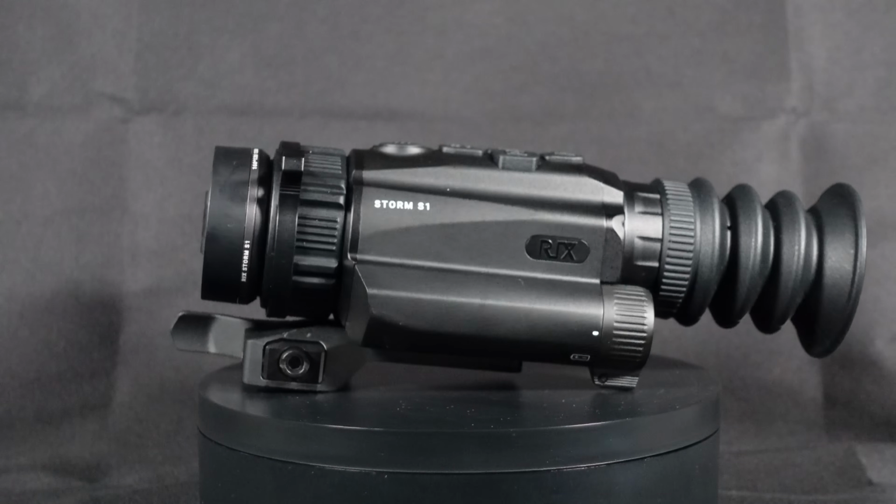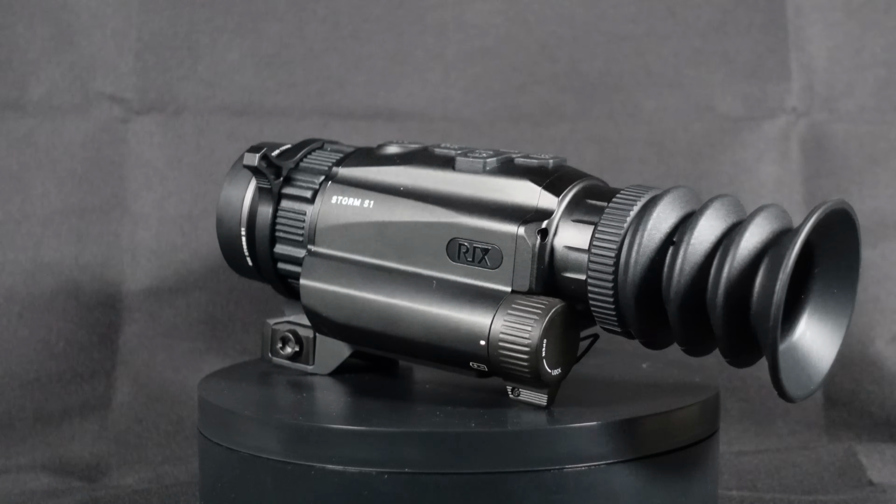On top of that, it has a built-in zoom from like 3 to 12, which is amazing. You can basically stalk whoever you want whenever you want with this scope. It has 4 different color modes, and I'll go into more detail on that later in the video, but I have to say this is fire. Does have a built-in recorder. That's how you're looking at me right now.